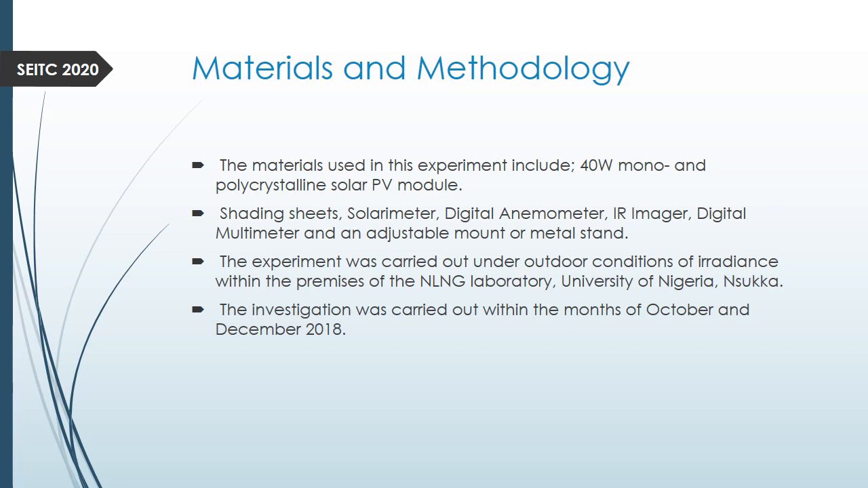Materials and method. There are various materials used here. We had a 40 watt monocrystalline PV. Then we also had a 40 watt polycrystalline PV model. We have shading sheets. These shading sheets are actually complete shading sheets, opaque. They don't allow light to pass through them.